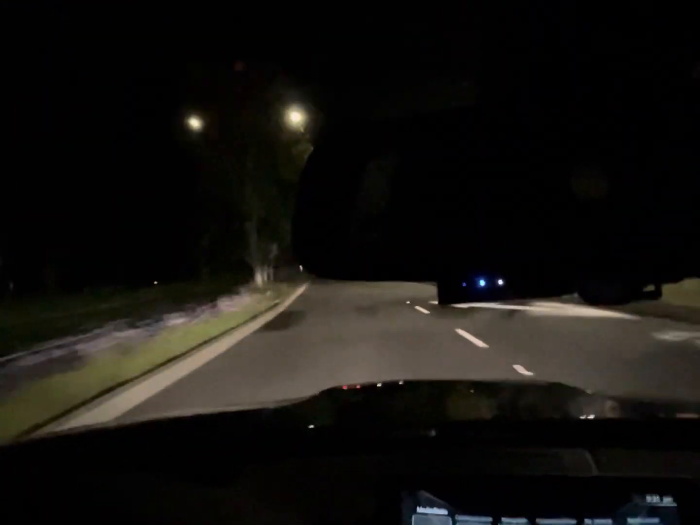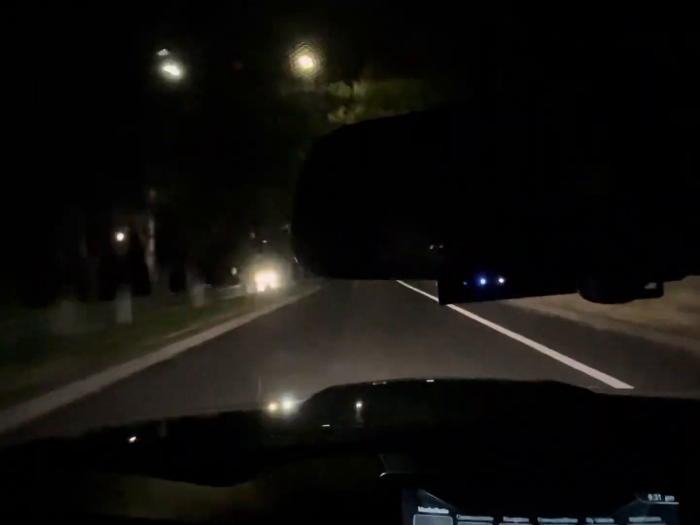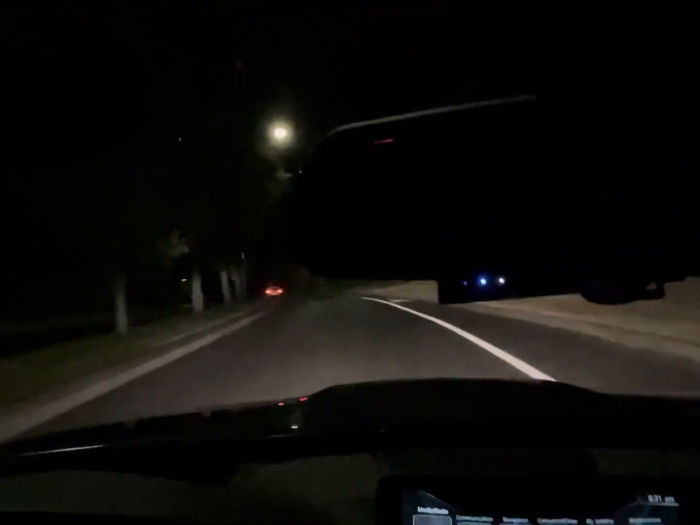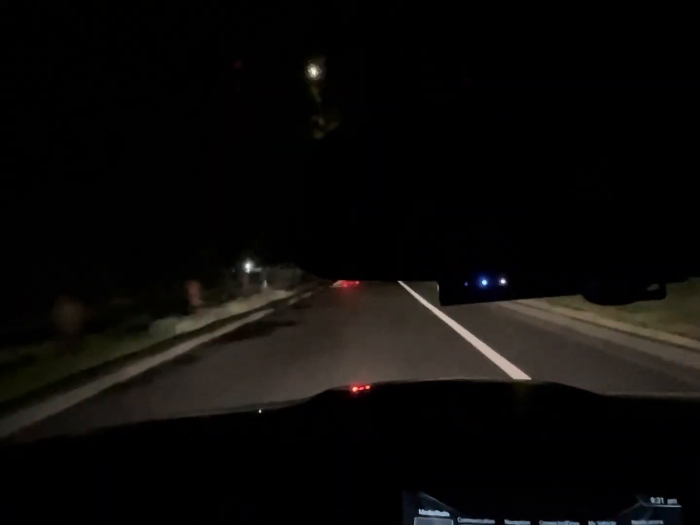Anyway, yeah, I love this car. I did miss my STI after I bought this. I was missing it, and I still kind of do miss it. But I could always get back in one someday. Right now, I love this car.